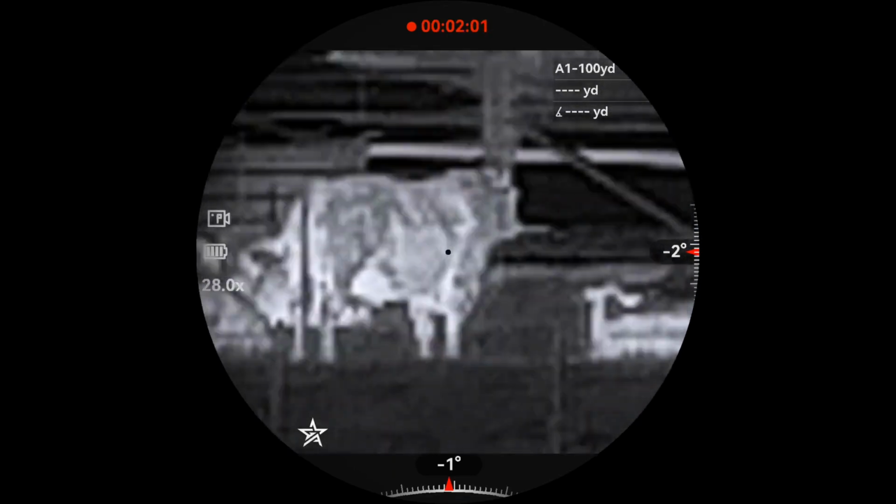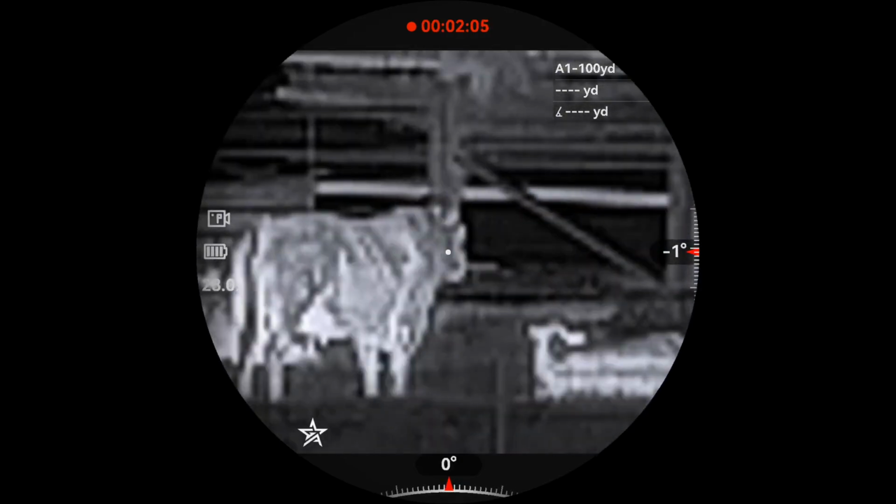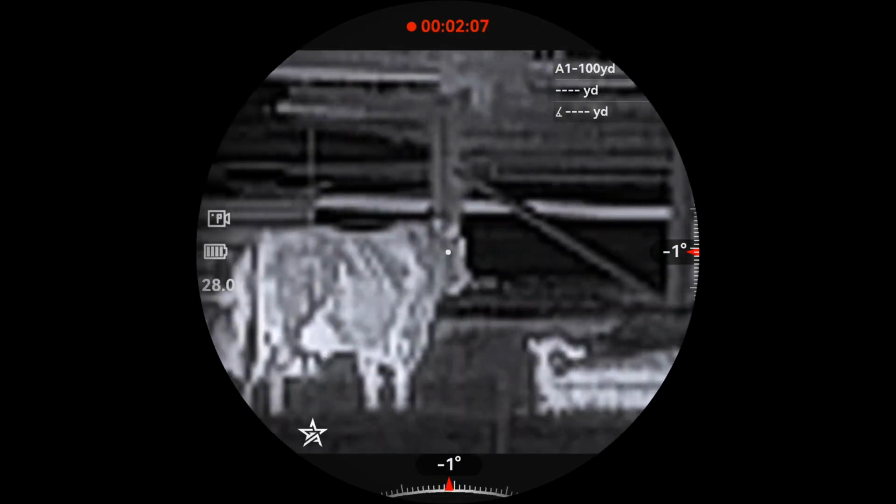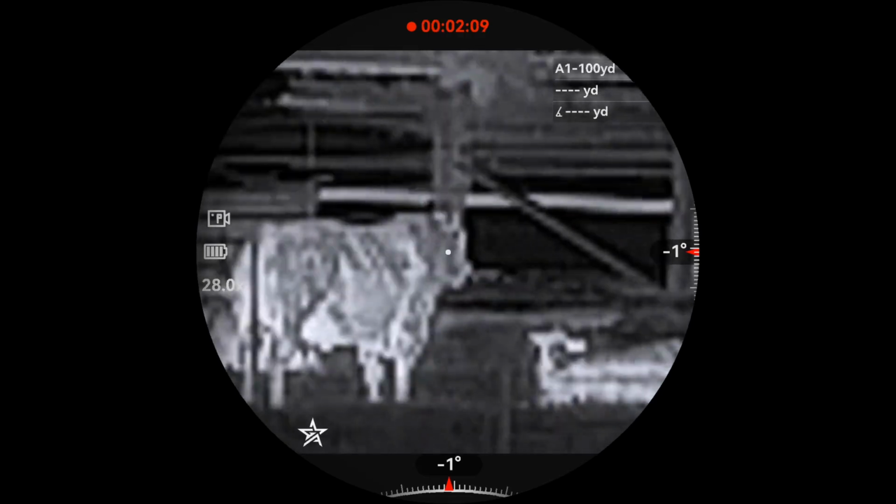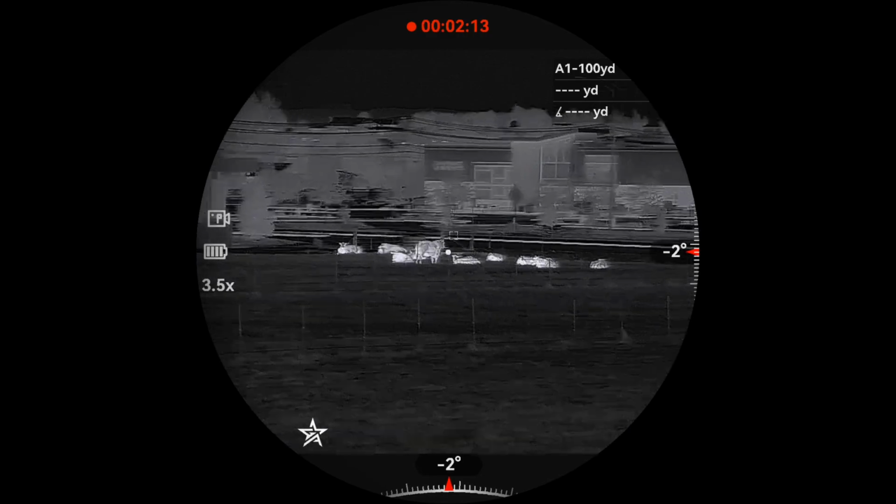Okay, then we get to 28x. You can obviously see pixelation, but if you're wanting to make a fine-tuned shot, that is not a bad image to do so.